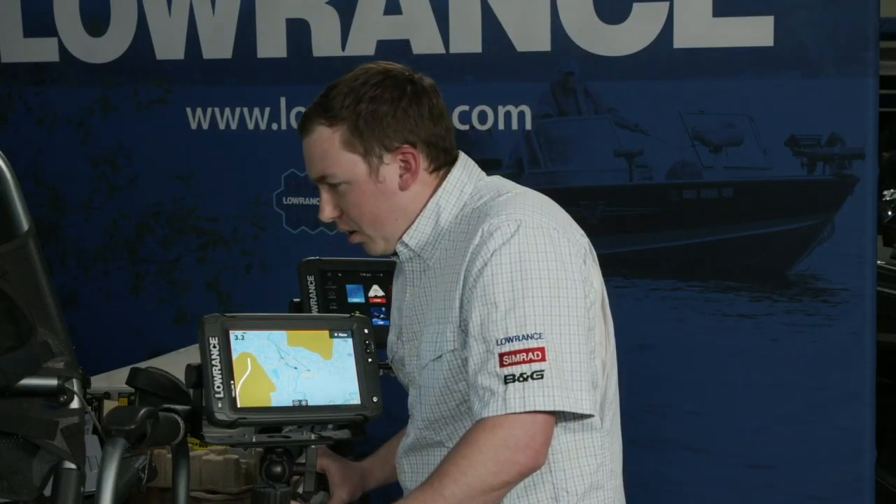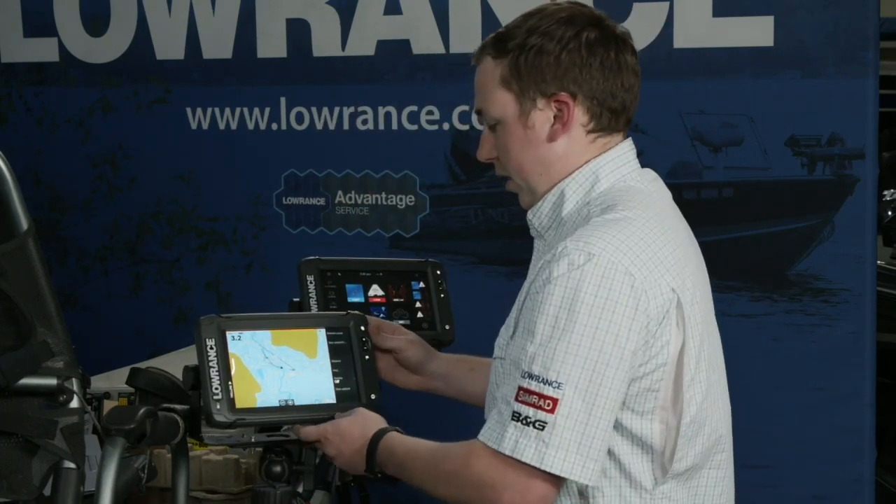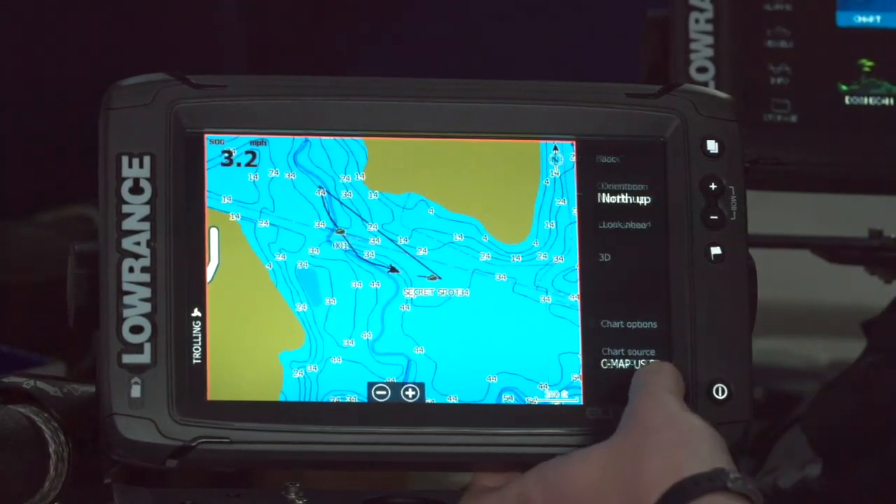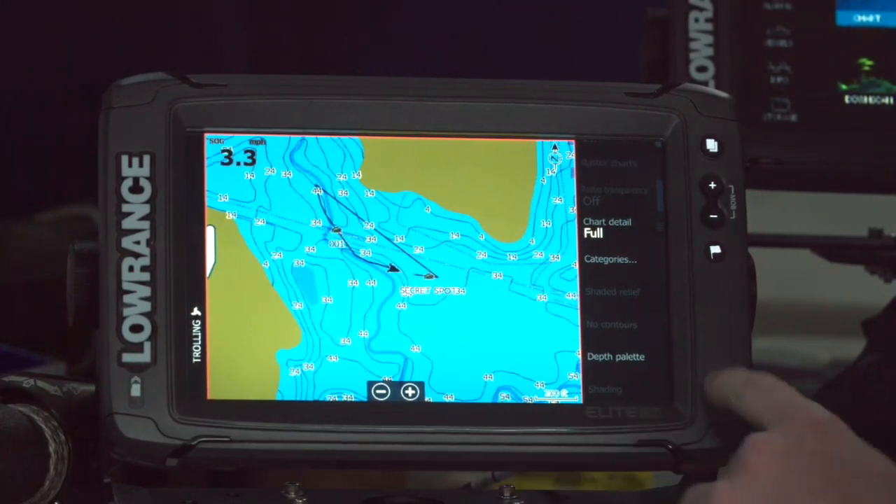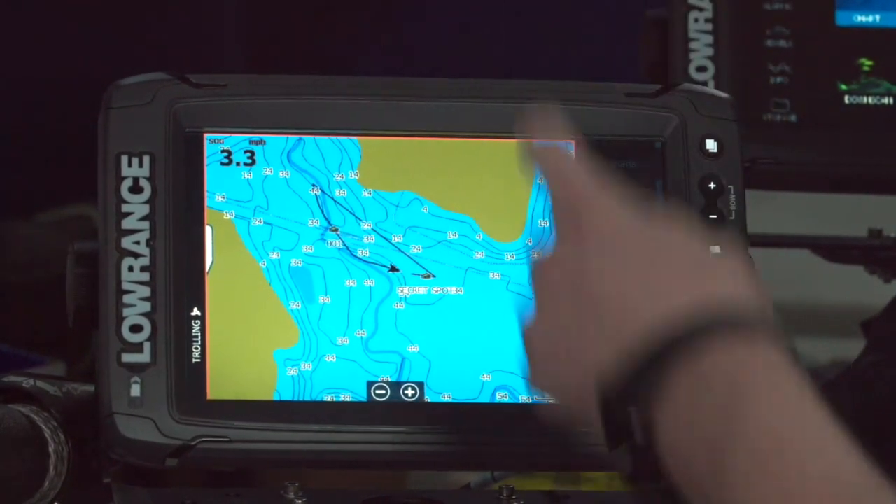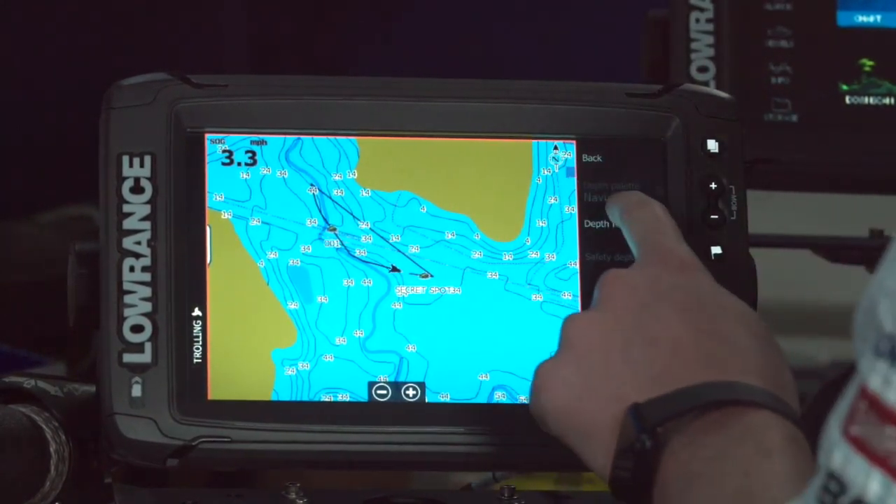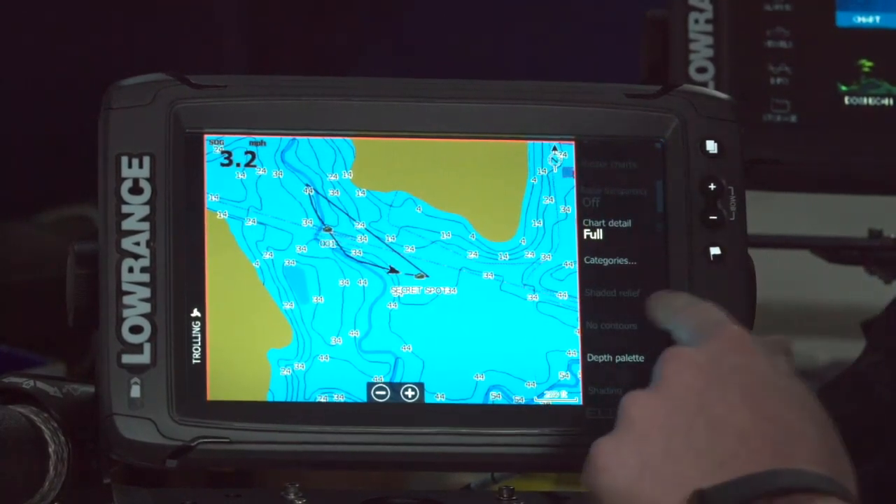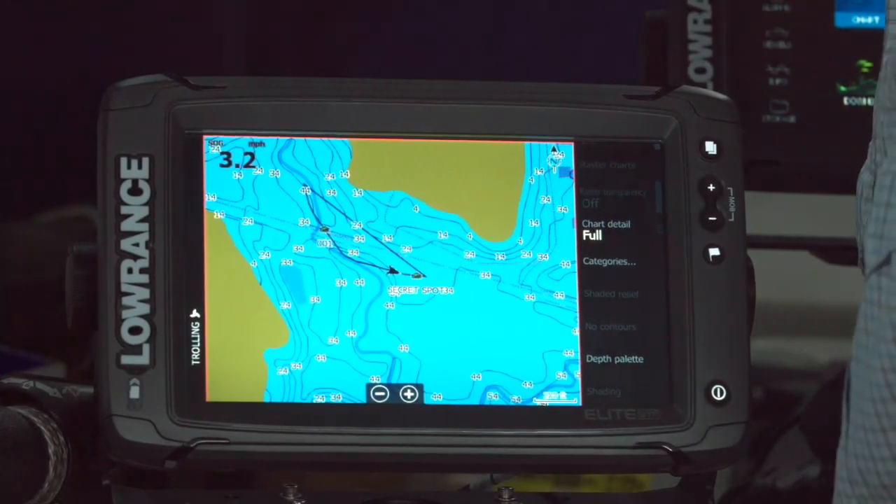Can you set color depth shading? So custom depth coloring, we only allow on SD cards as well, right? But I can come in here to chart options, and if I was in one that would let me do custom, I can do shading right here, and that'll let me set a whole bunch of different colors. But I also have some other color palettes that I can adjust as well, just right here on the built-in chart.